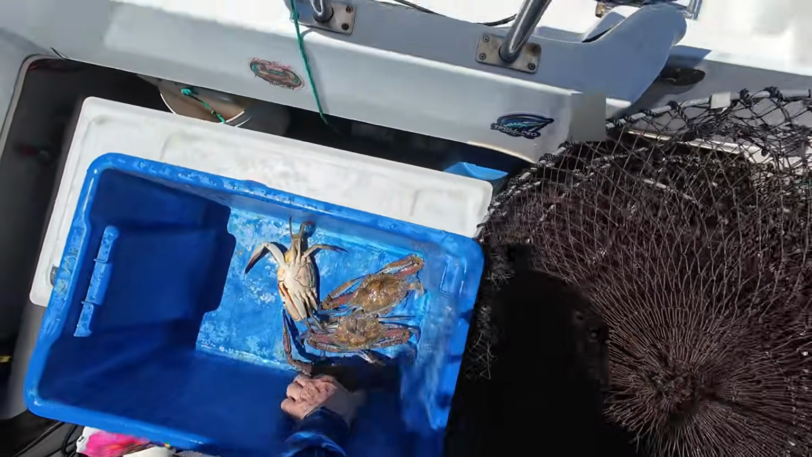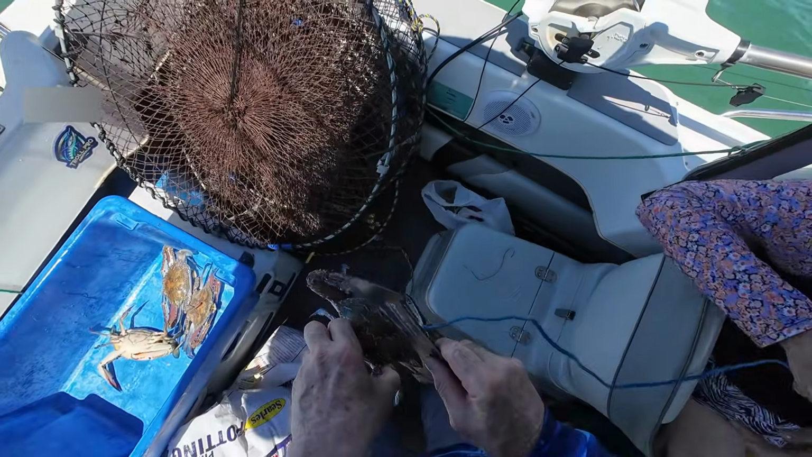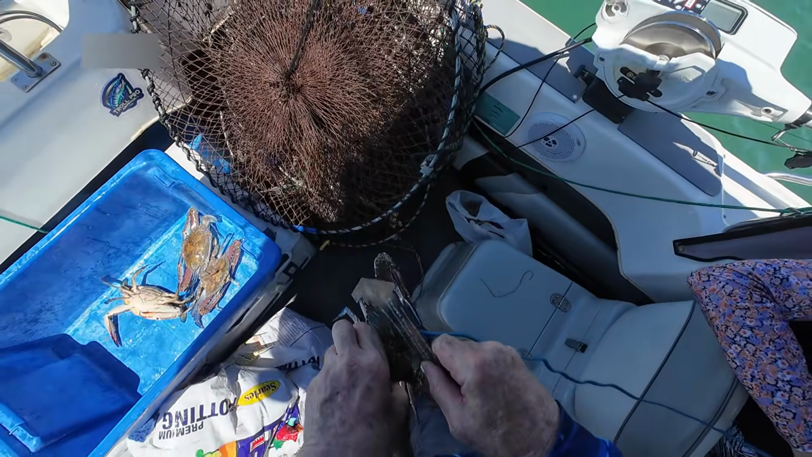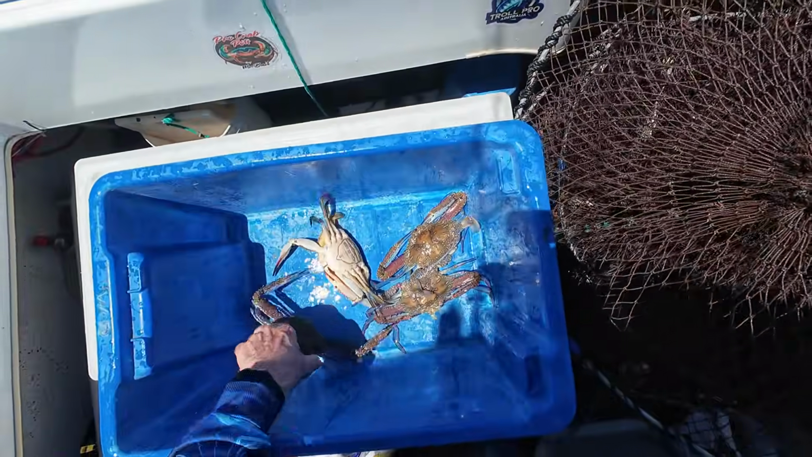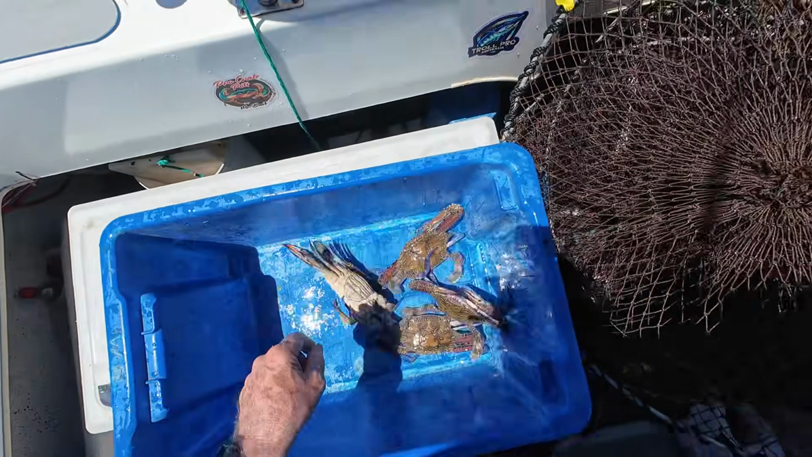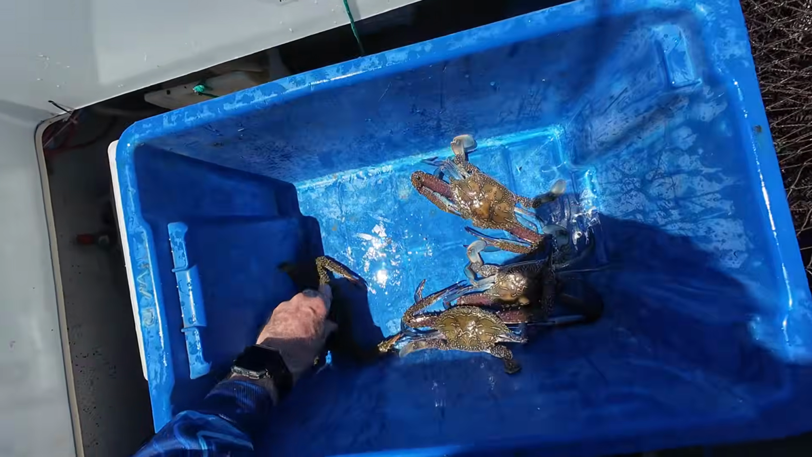Yeah, I think this one might be small. Oh, no, he's not. Well, the others are definitely legal then. It's just this feisty female to throw back.